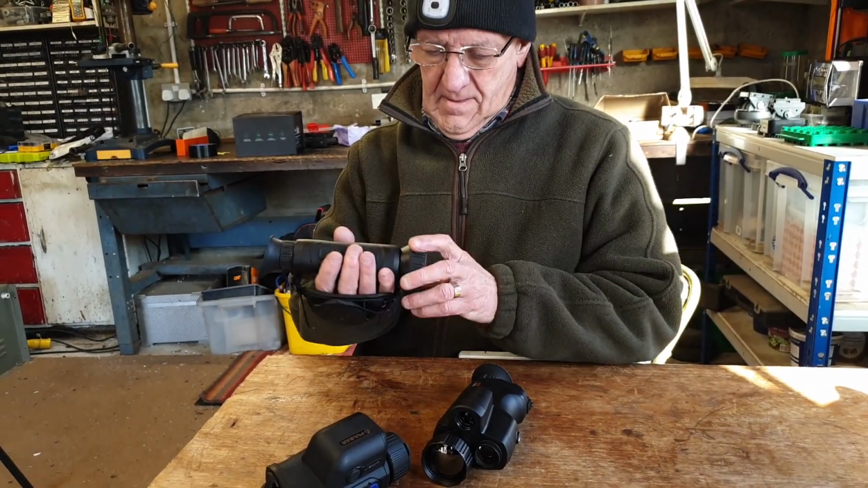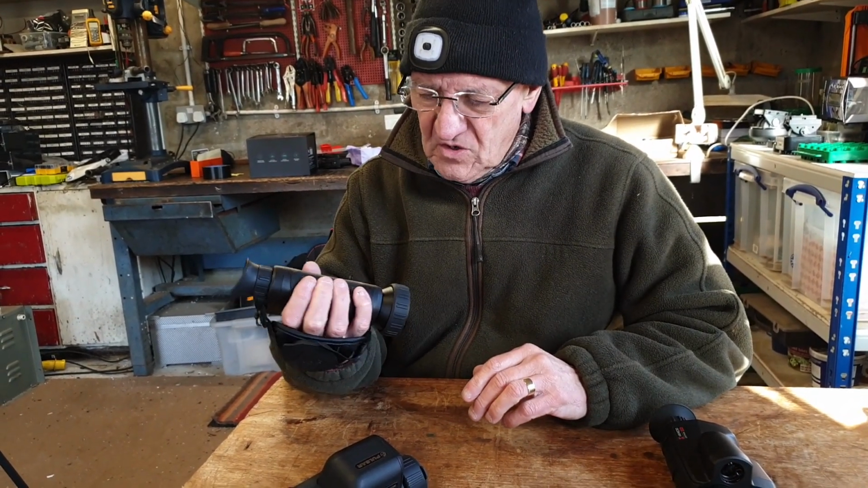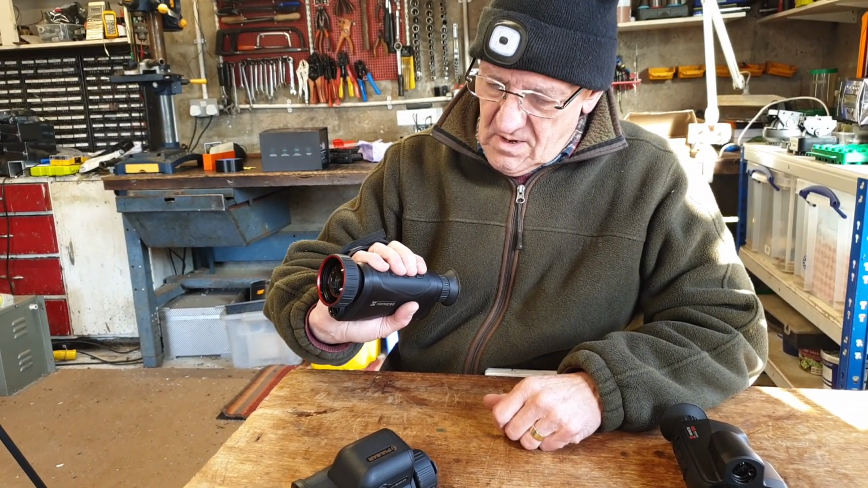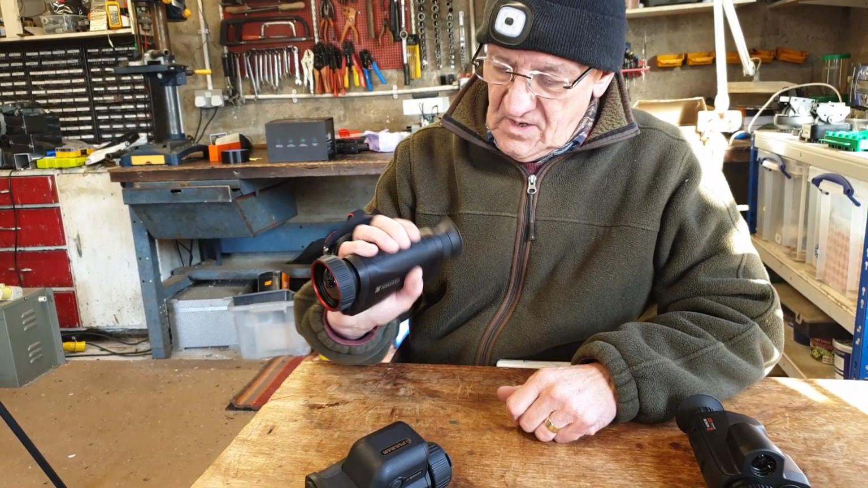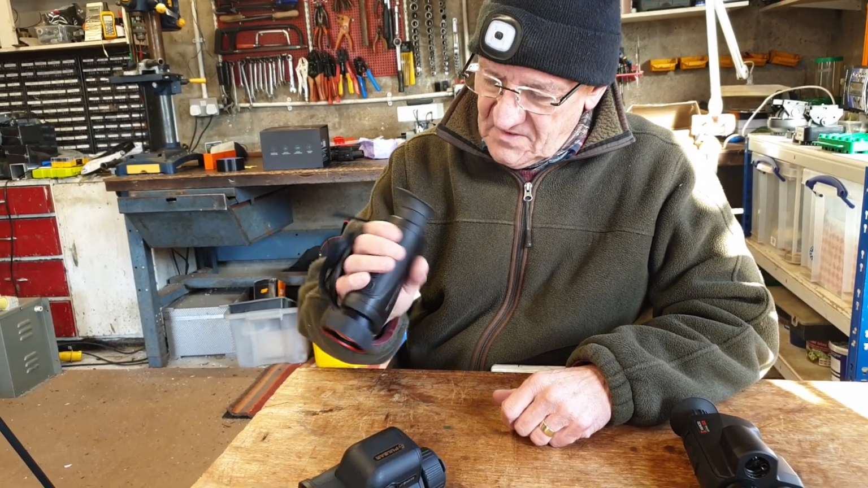The Condor is almost as good. The buttons fall to hand quite easily. Yeah. And it's good for left-handers. That's true. No, it's not, because you can't put the strap on the left-hand side.